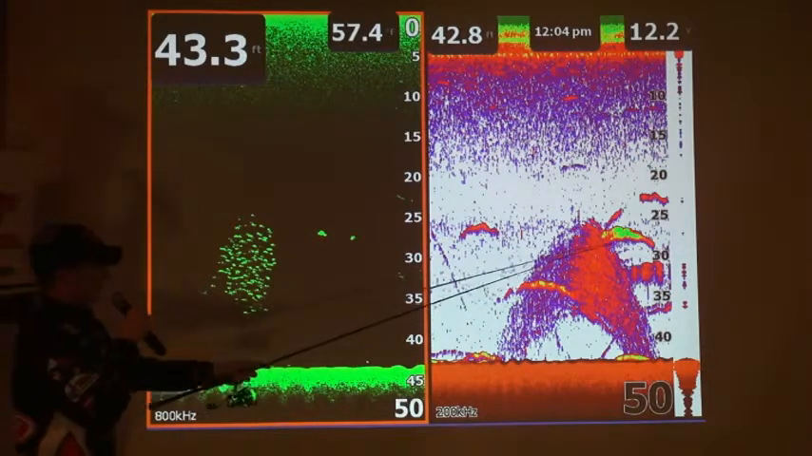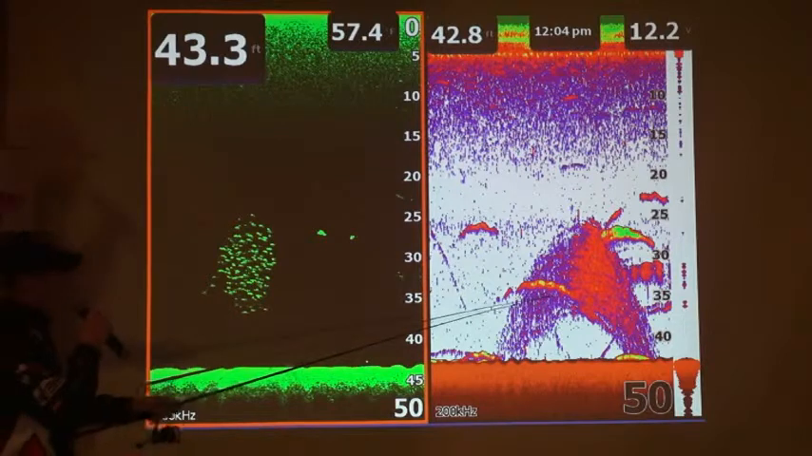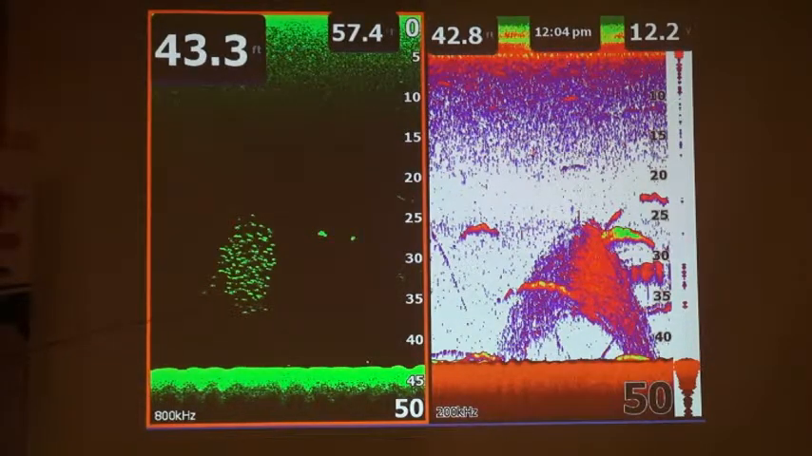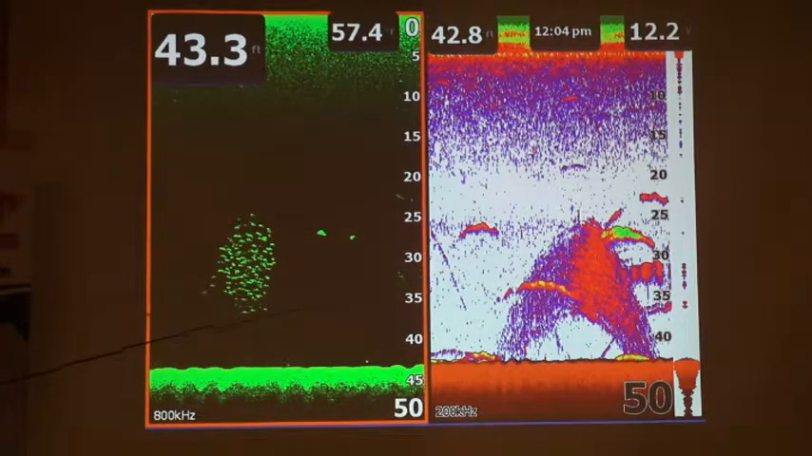And what you can see here is we got a couple fish here. They almost blended together. Here on downscan, we can see those two separate fish, plain as day. What we have here is another fish, marked pretty well on our two-dimensional sonar, but it didn't really mark at all on our downscan. You can kind of see a little glimpse of it here. That fish must have been swimming through that school, or it might have been off to the side where it didn't get marked on downscan, but it did on two-dimensional sonar.